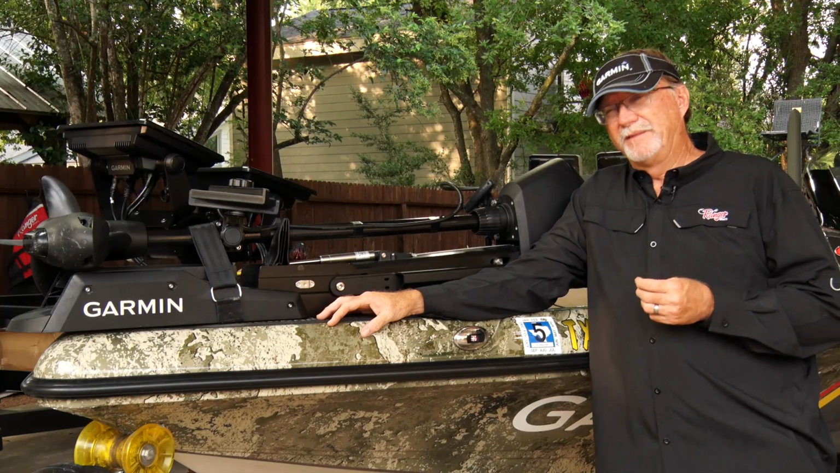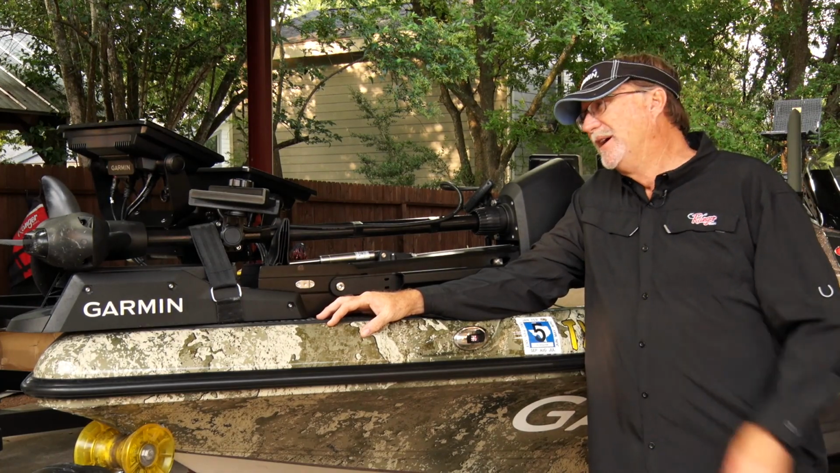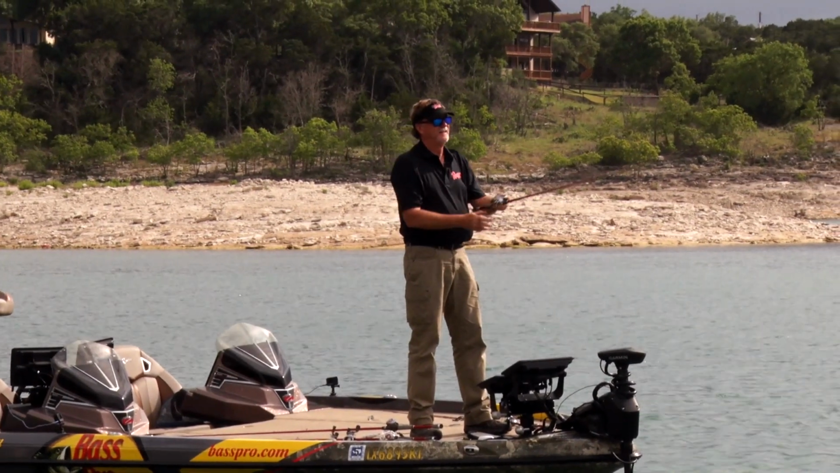Garmin LiveScope, basically, it tells me what's happening live under my boat at that time, or in front of my boat, or wherever I have my transducer pointed. That's the unique aspect when you start talking about LiveScope. It basically allows me to identify everything that's going on.